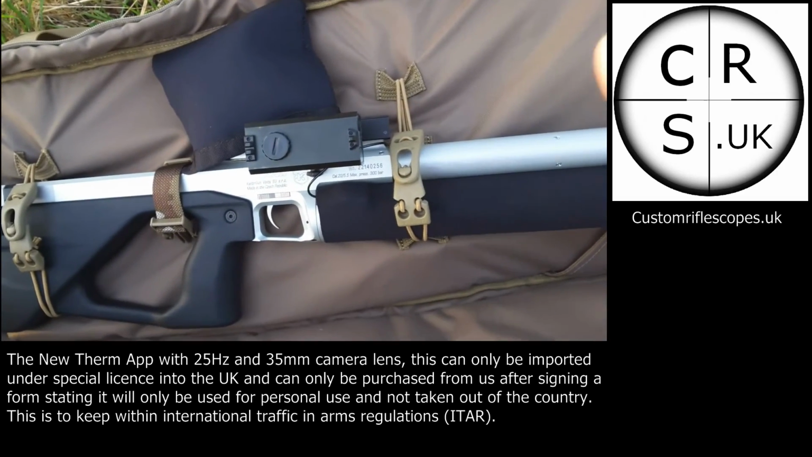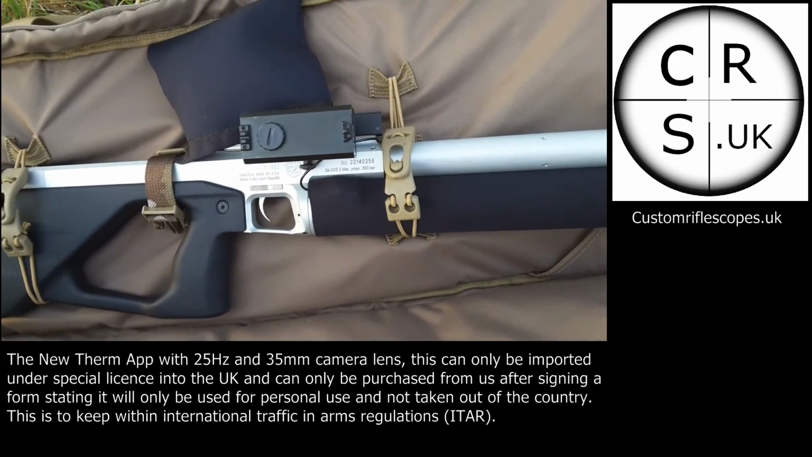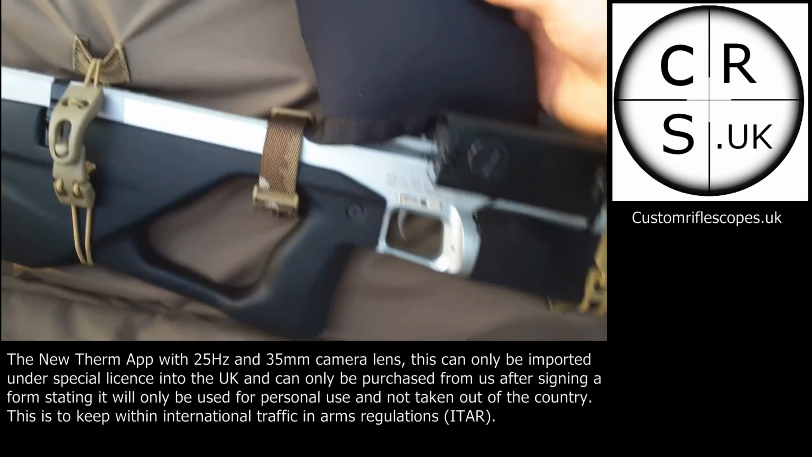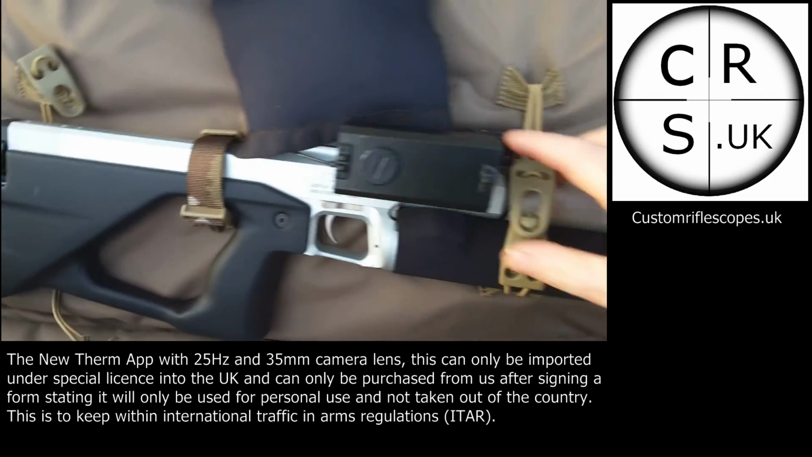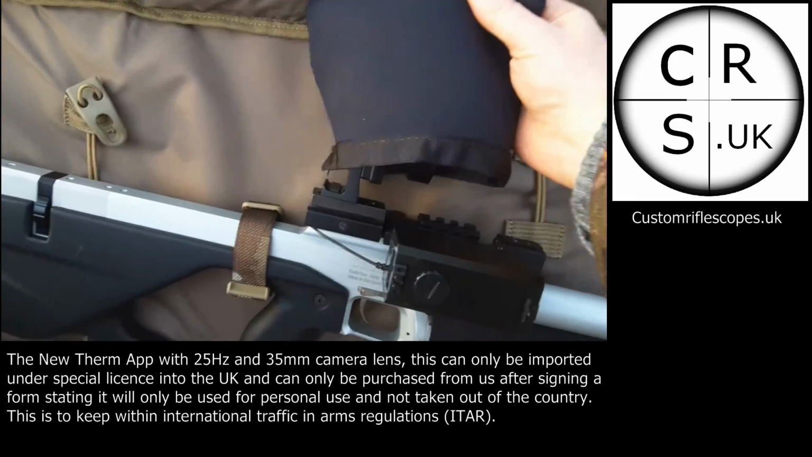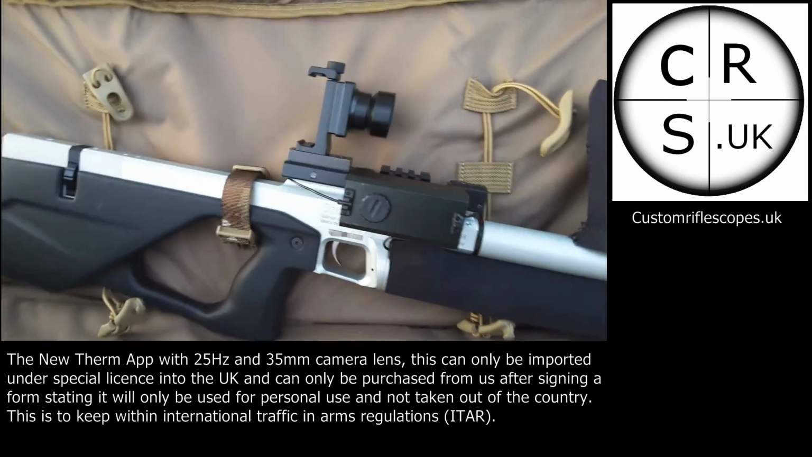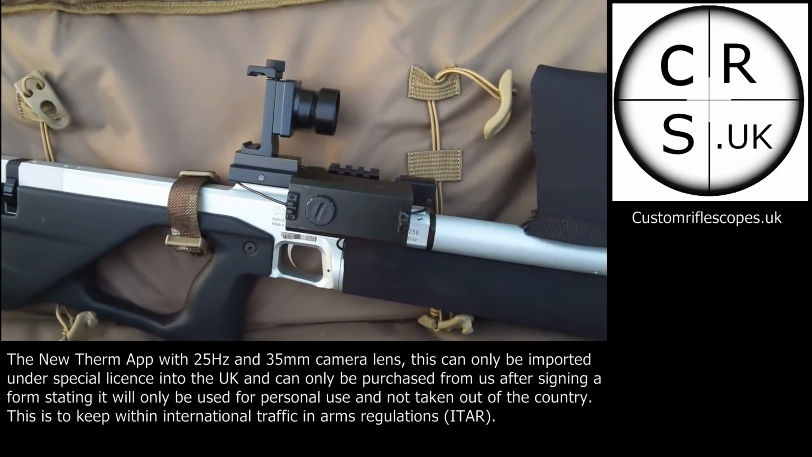I zeroed it last week, and now I'm going to take it straight out of the bag. I've obviously left the protective cover on it. I just wanted to make sure that this can stand a good bashing around inside a bag without it losing zero. So that's what I wanted to do.